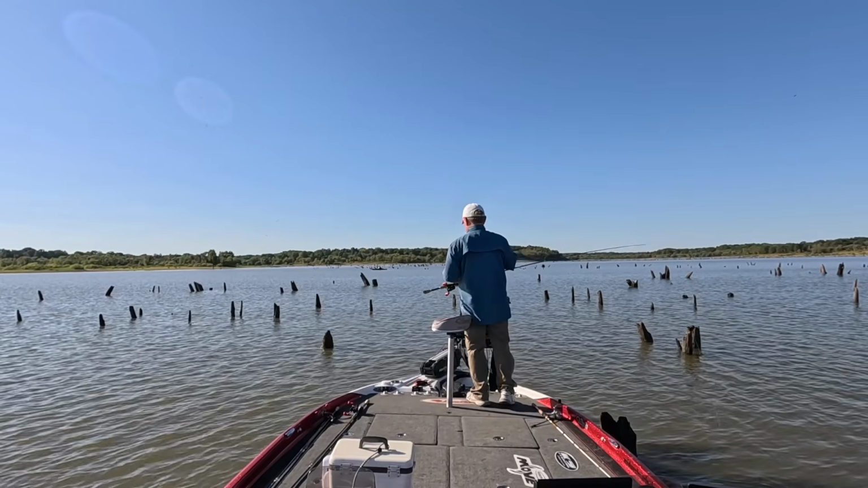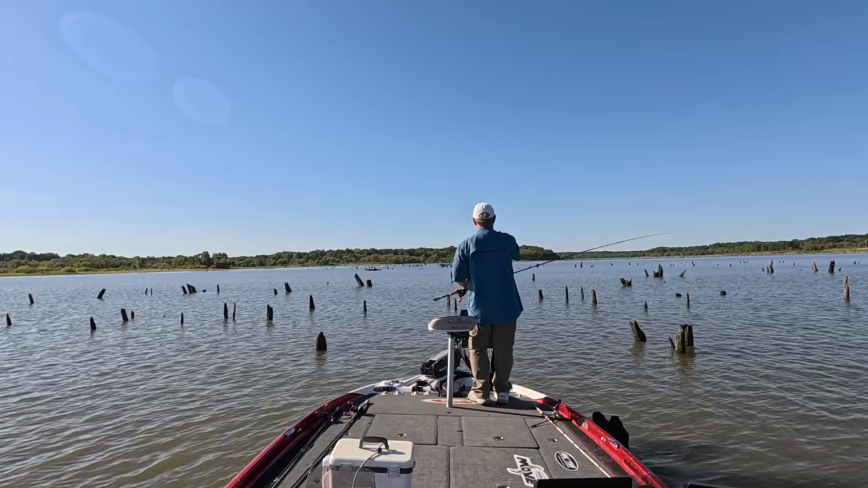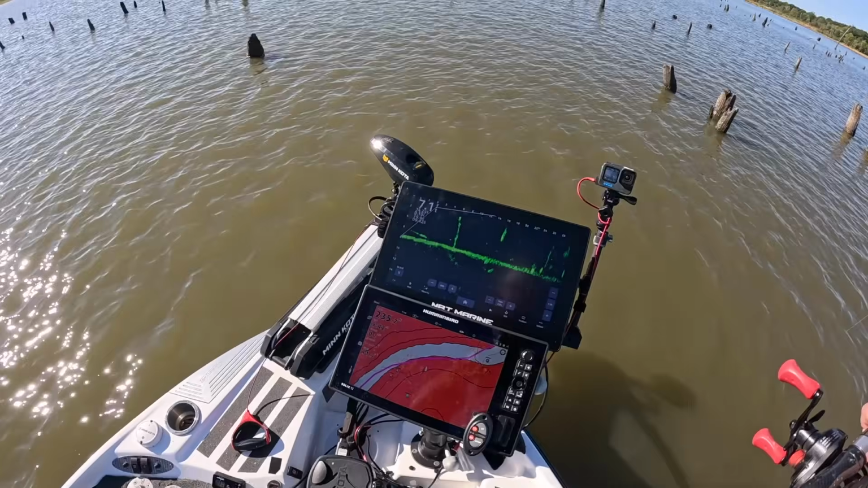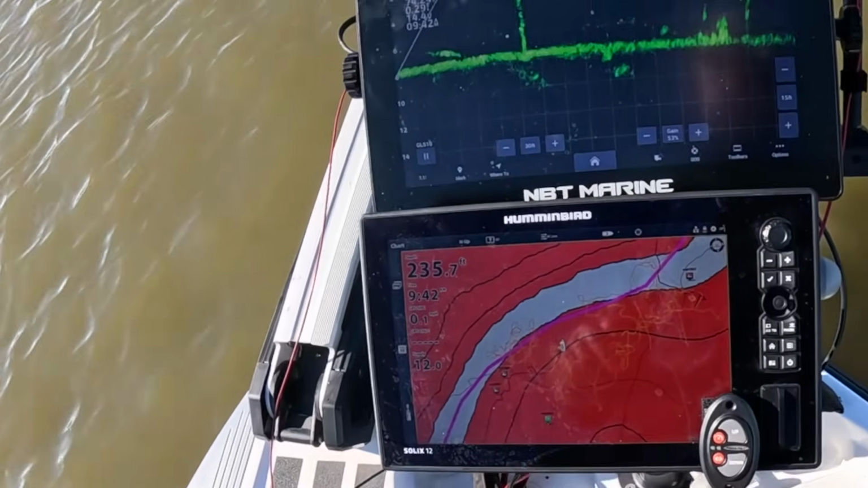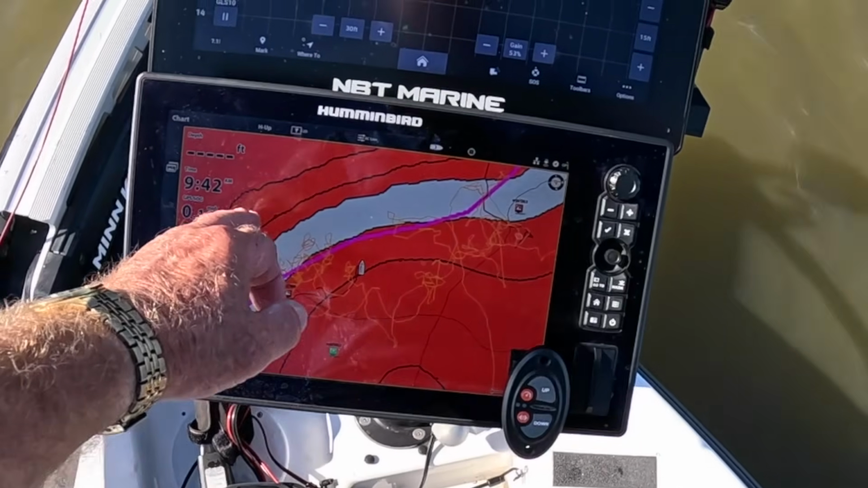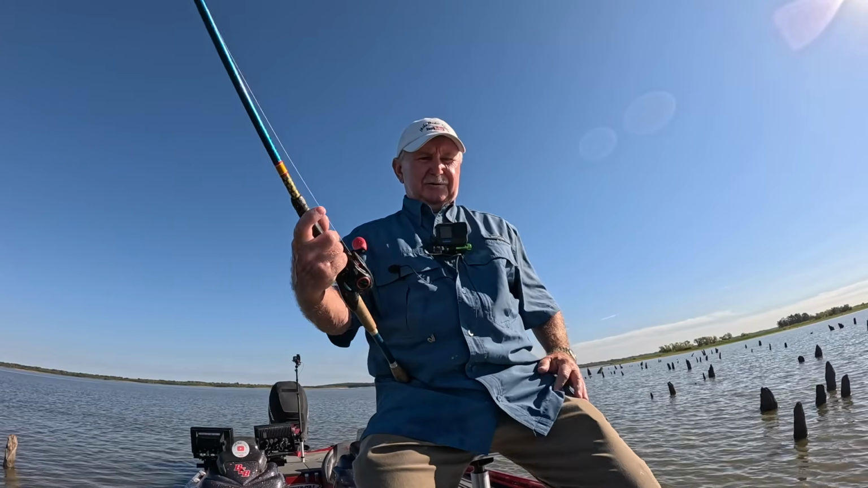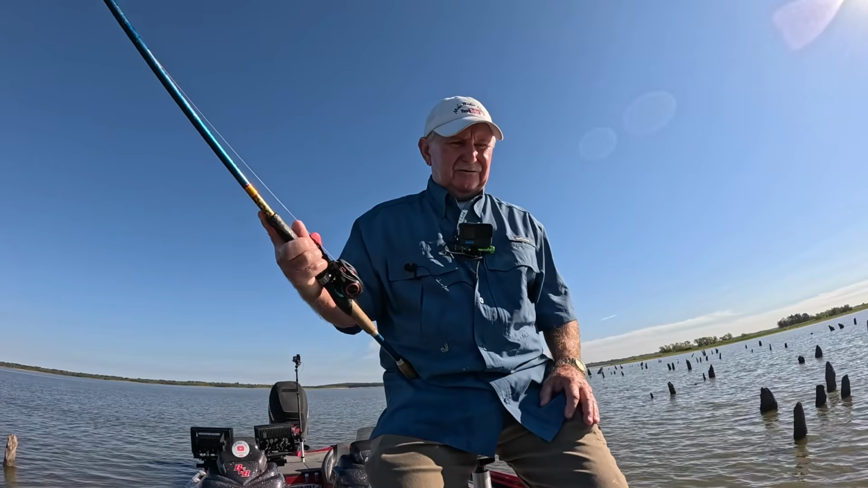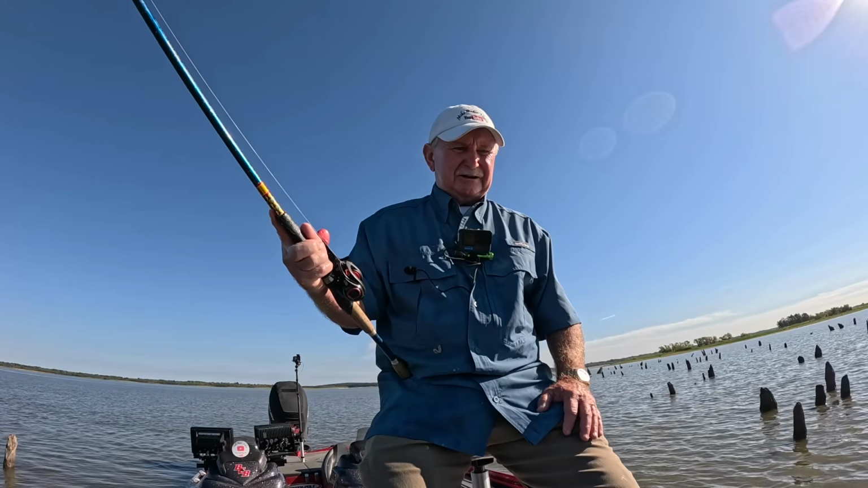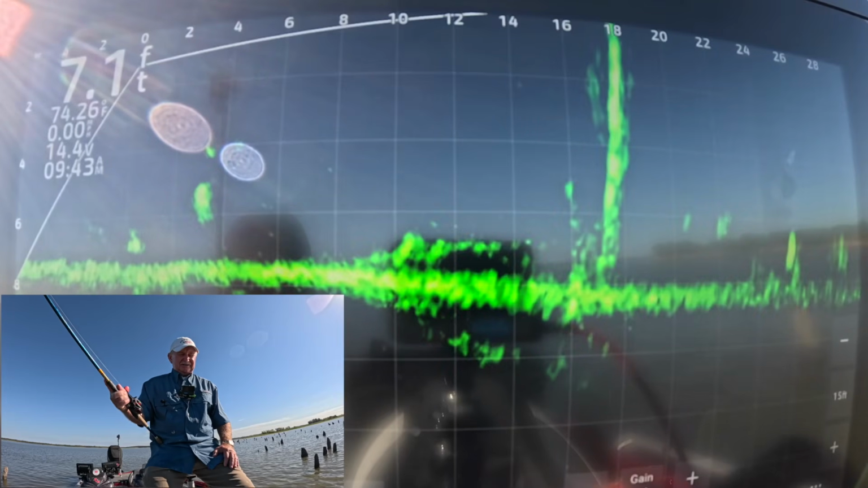Tell you folks, as you can see, I'm just in a stump row here. I mean, there's just trees everywhere. The channel, if you can see it on this graph, we're sitting here. The channel runs right in front of us. We're only in 7.1 feet of water. And there's so many fish out here, they're just all over these stumps. So I'm coming in here, I see a fish, I'm just putting the power pole down, just sitting stationary, and then just scan around.